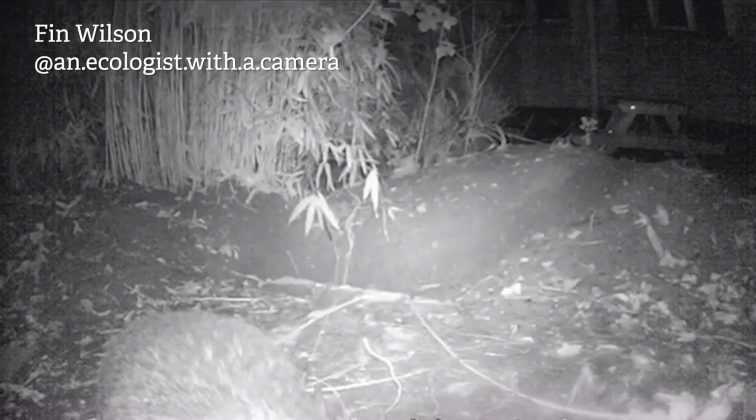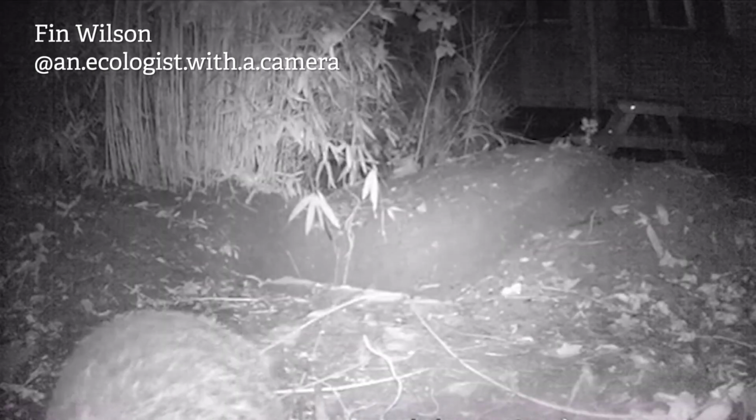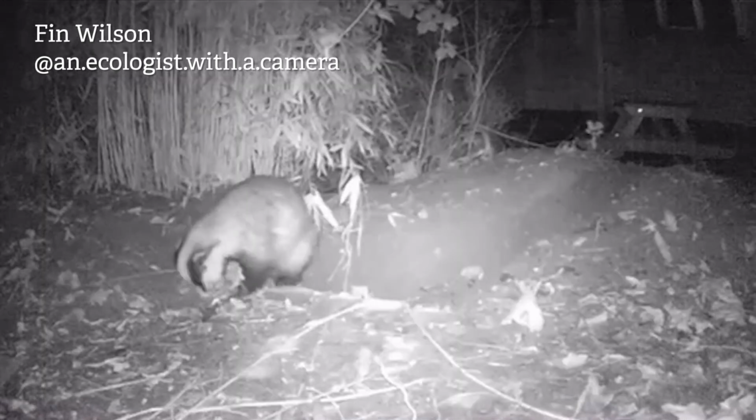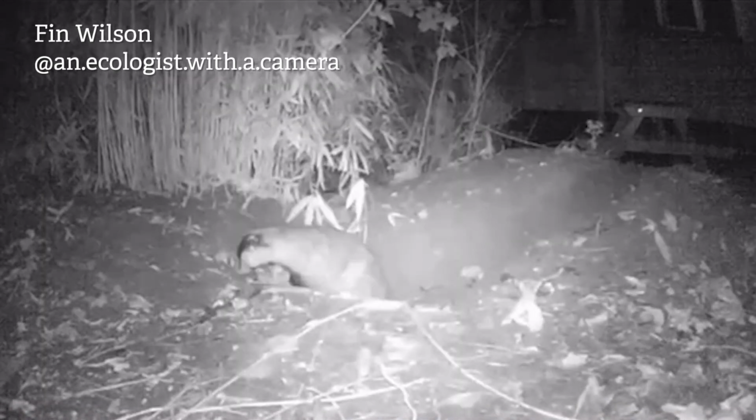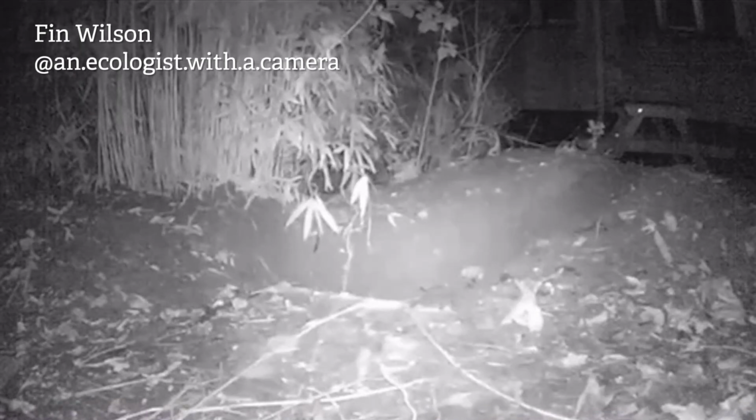Now Finn Wilson is an ecology student at the University of Gloucestershire, and he filmed this badger on his camera trap on the Cheltenham campus prior to lockdown. So just to reiterate that, this was filmed on the campus before lockdown, but what an amazing shot of some den maintenance there by that badger. Finn, thank you so much for sending that in. You can see what Finn's getting up to on his social media pages at An Ecologist with a Camera.